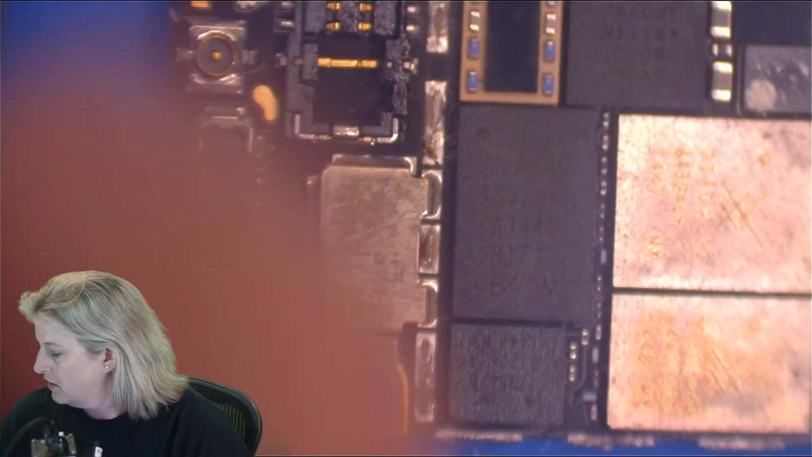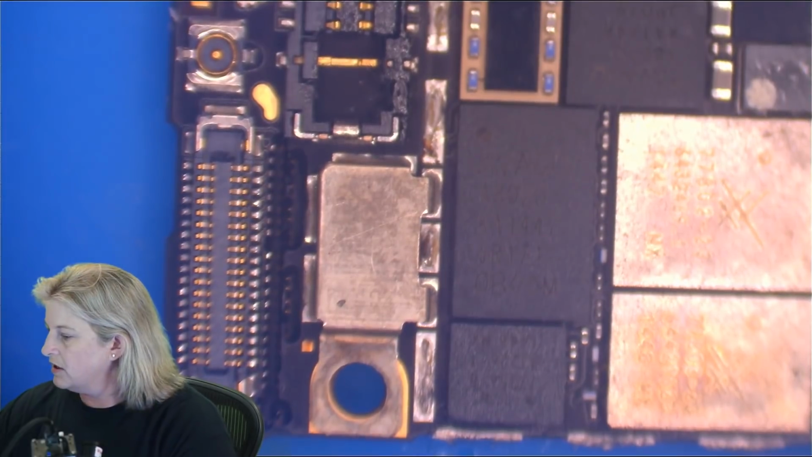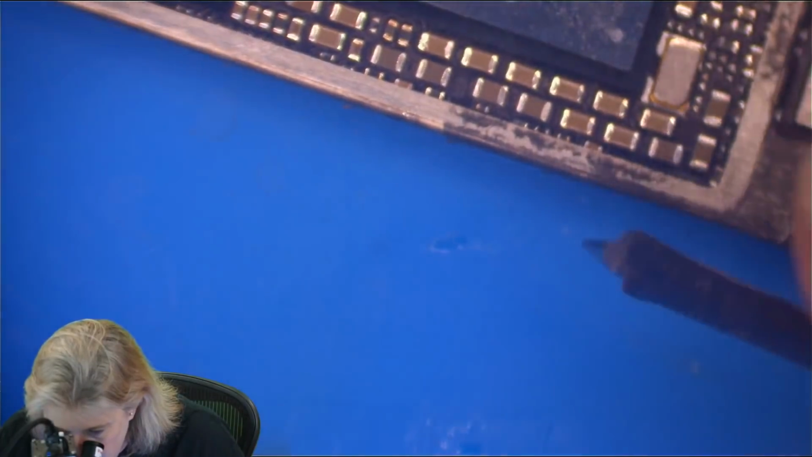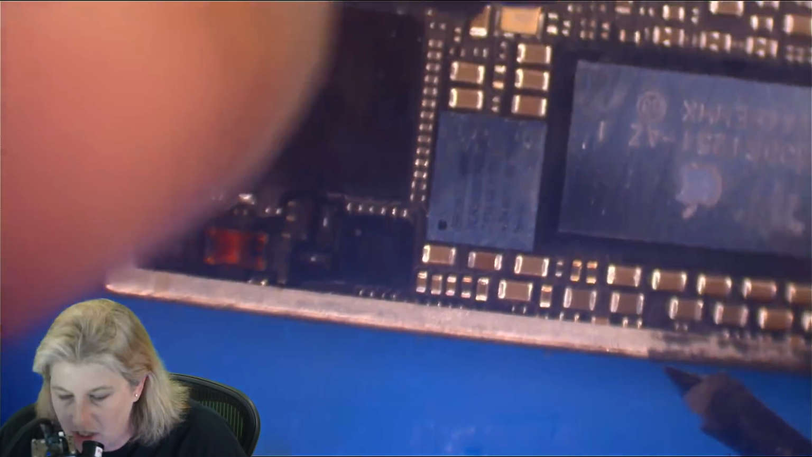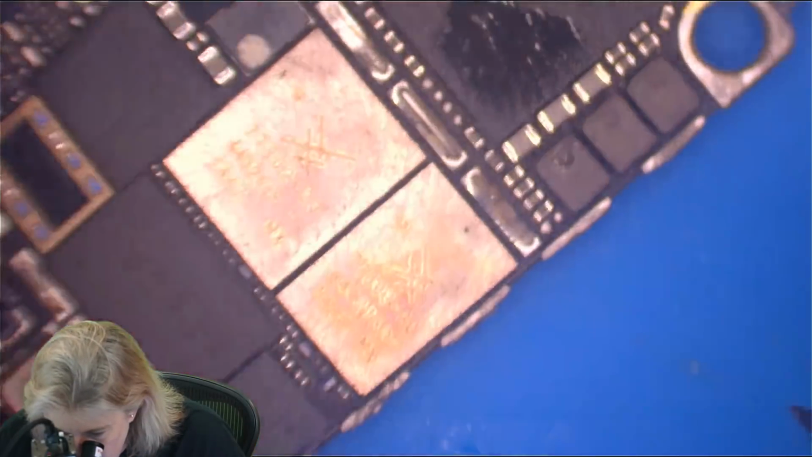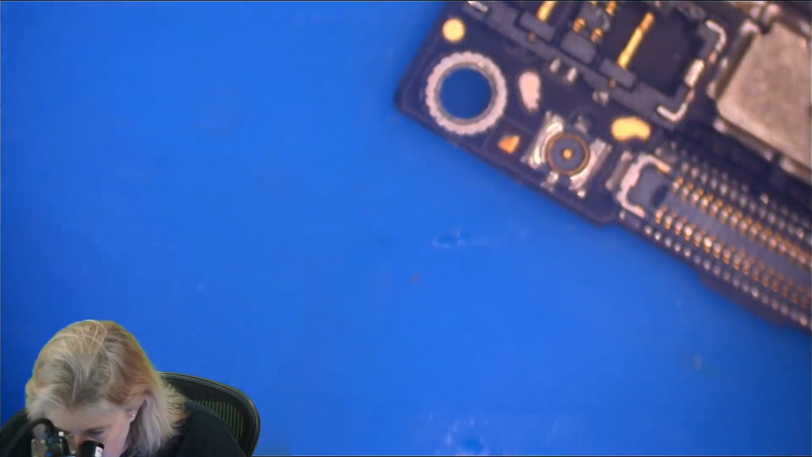All right, so let's just confirm that so we know what's going on. I think that we are okay on main, but my Tigris is bridging battery to ground. Let's check. My Tigris is a bad job. Yeah, main's okay.